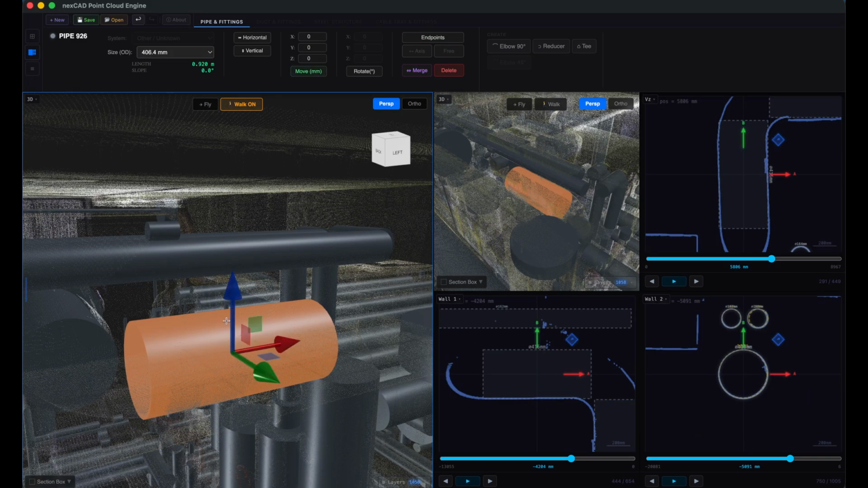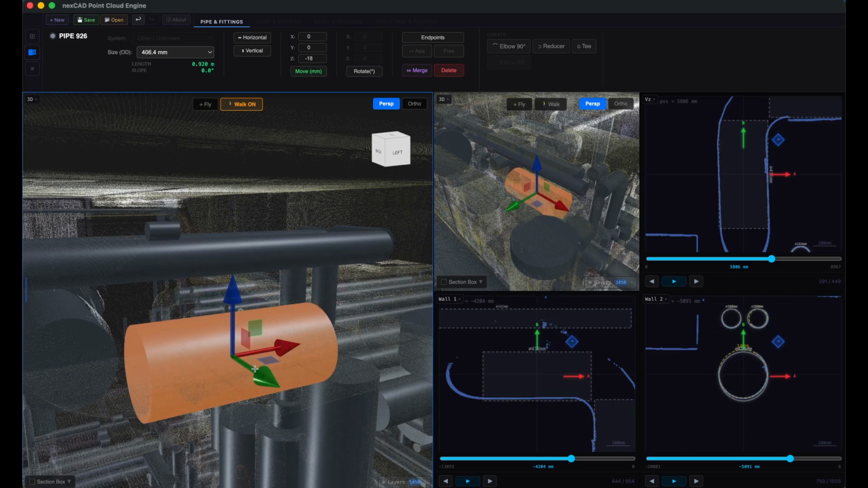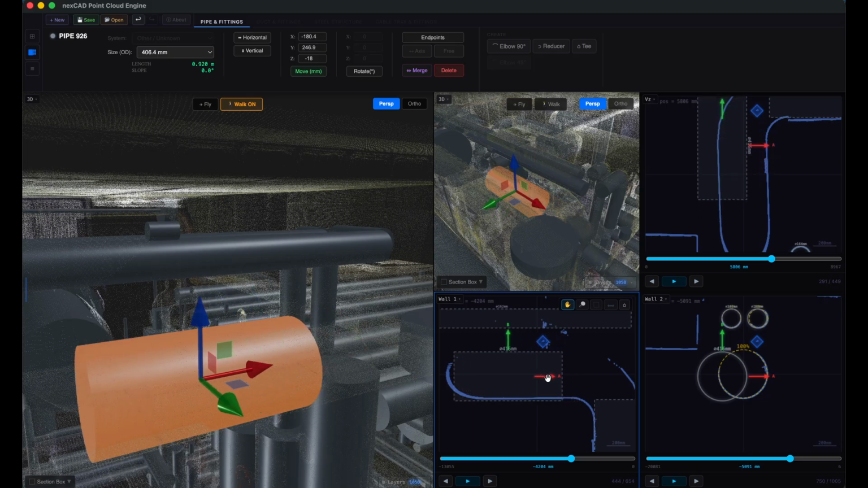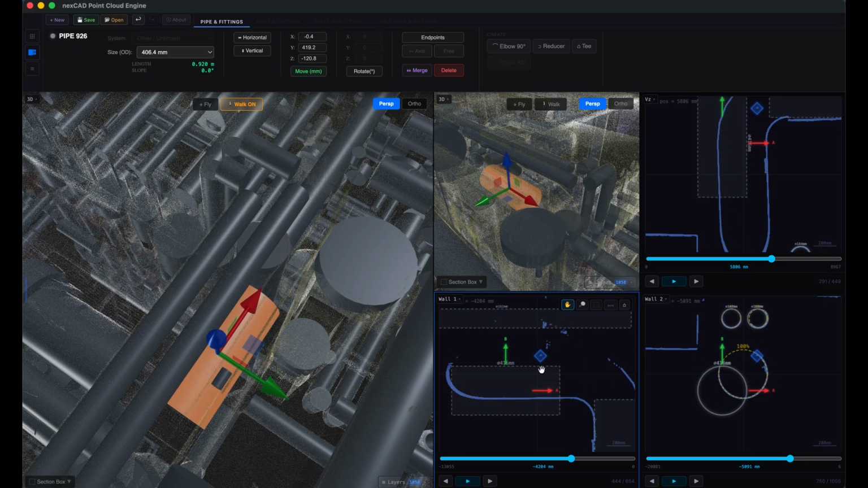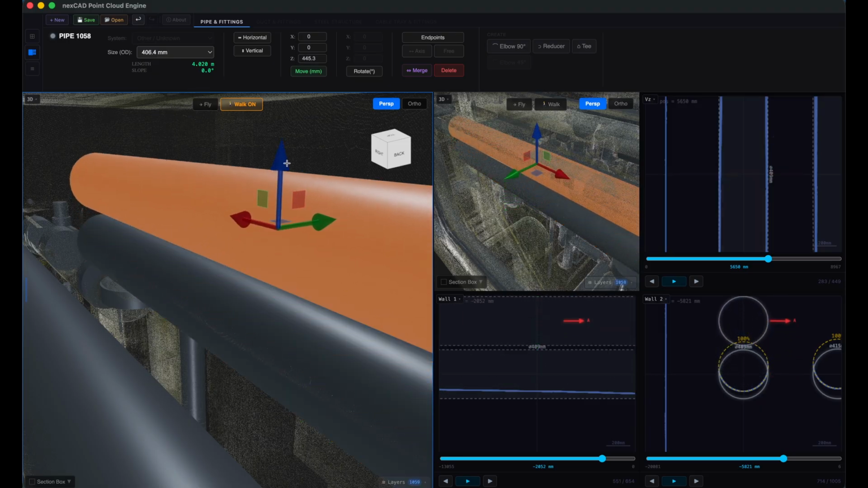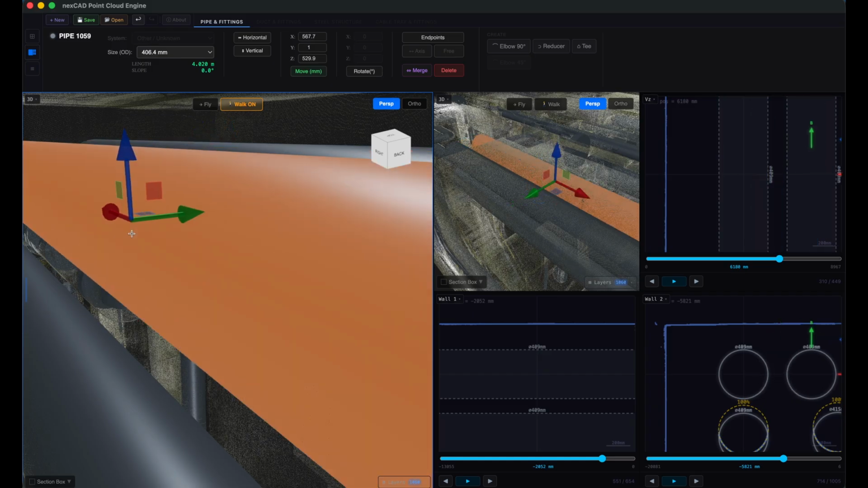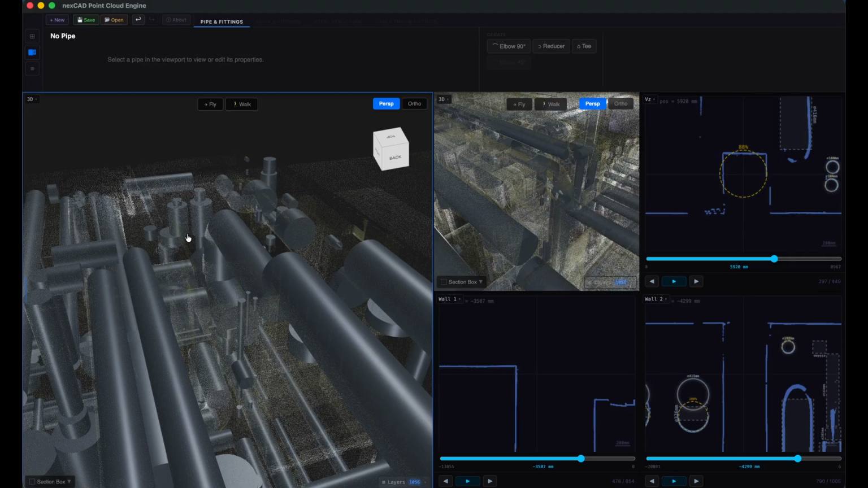To move a whole object, use Move. Drag the gizmo in 3D or 2D, or just type into the X, Y, Z boxes. Hold Shift while you move, and it copies instead. Rotate works the same way. And if a stray pipe pops up from a bad reading, just click it and delete it.